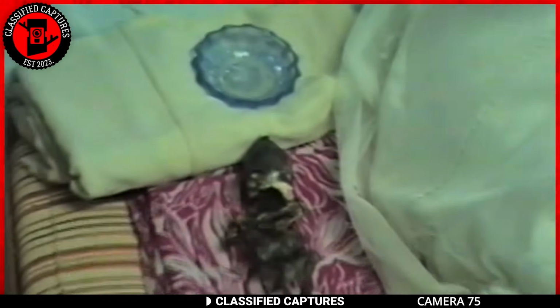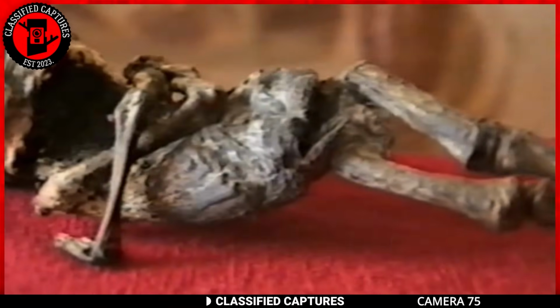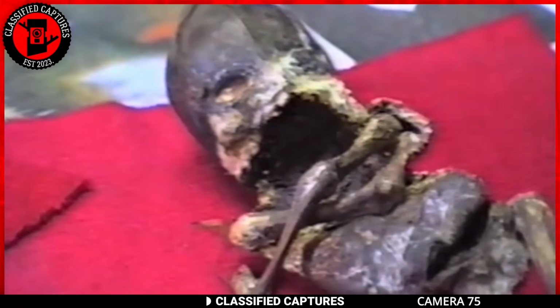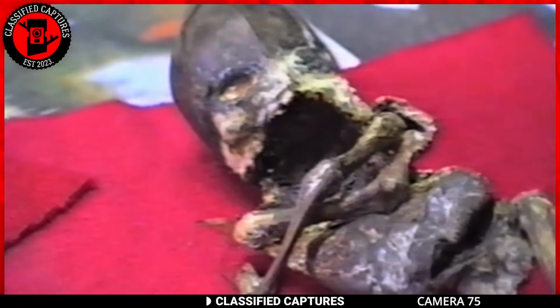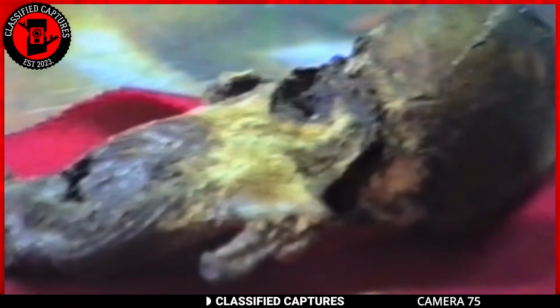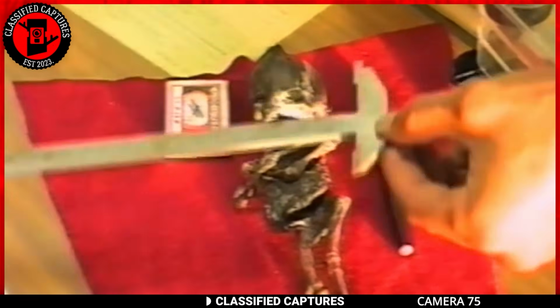The creature was about 10 inches, 25 centimeters tall, had a disproportionately large head, and lacked a visible navel, ears, or a mouth. Its features led some to speculate that it might be extraterrestrial in origin. However, the story is surrounded by controversy, and there are various theories about what Alyoshenka actually was.